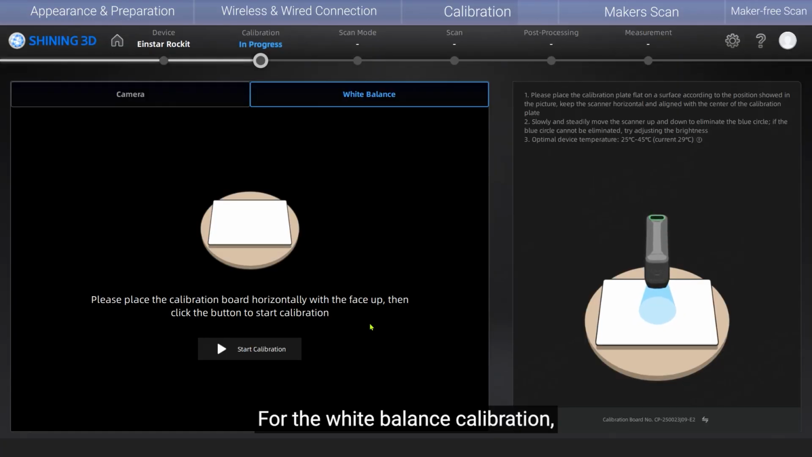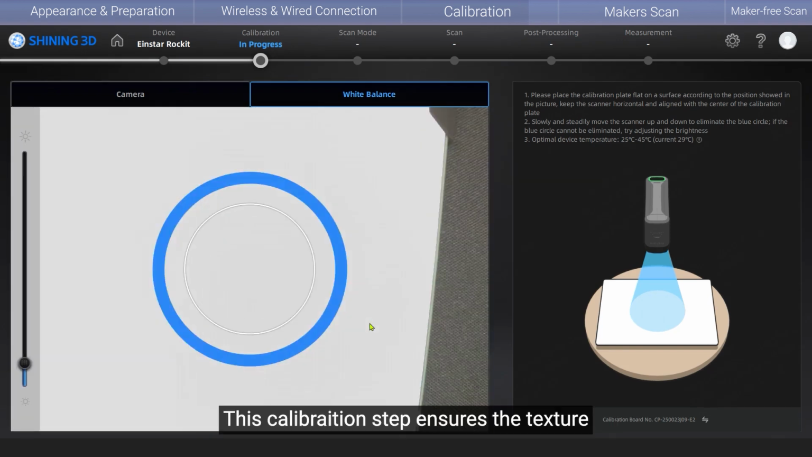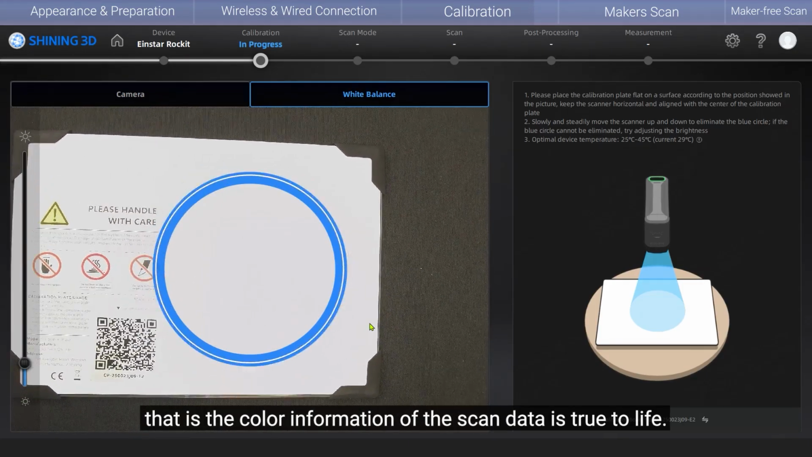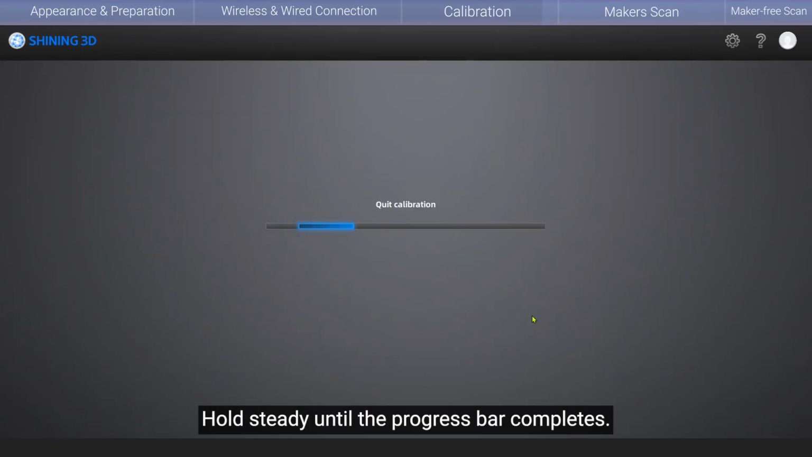For the white balance calibration, you can choose to point the device at the back side of the calibration board, or simply a pure white background is also fine. This calibration step ensures the texture, that is, the color information of the scan data, is true to life. Hold steady until the progress bar completes.